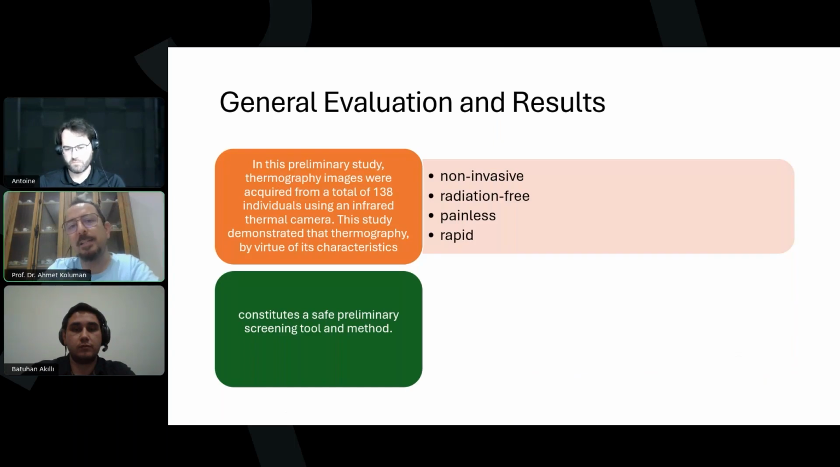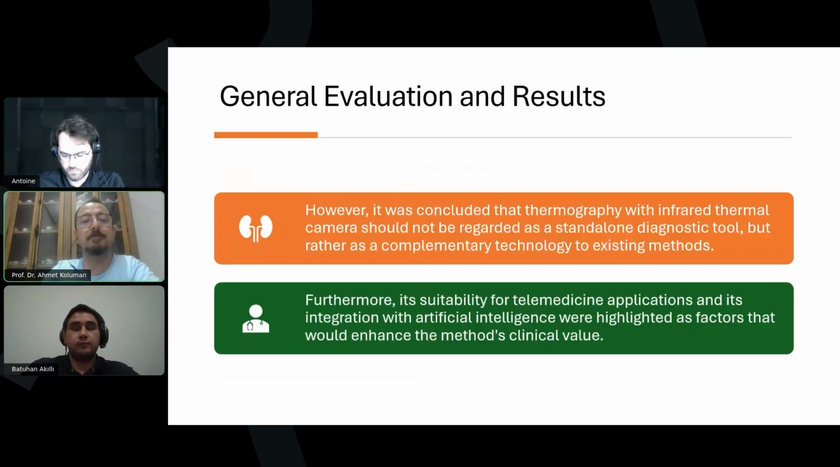To generally evaluate the results, the infrared thermal camera was small and handy. It was non-invasive, radiation-free, painless, and rapid. It constitutes a preliminary screening tool and method, and it was showing promising results.